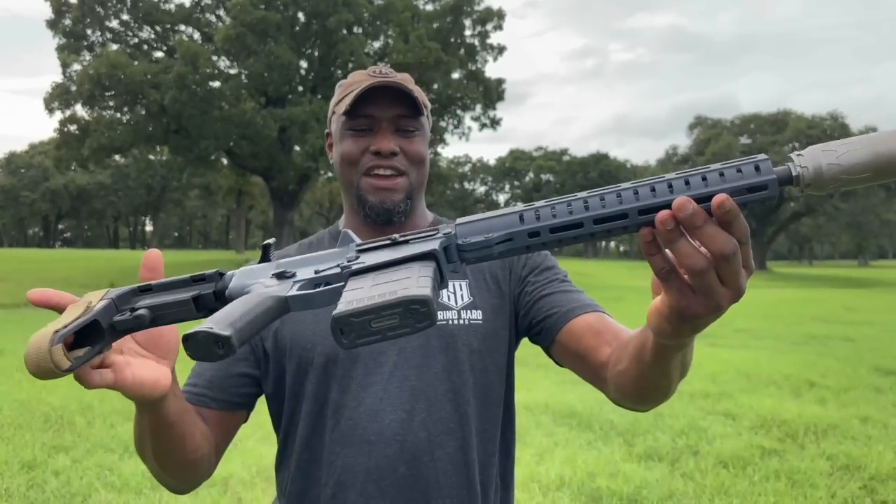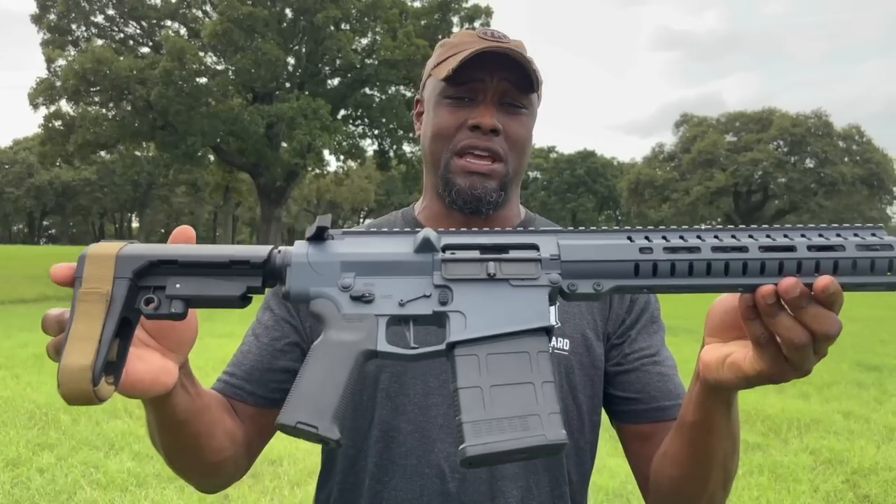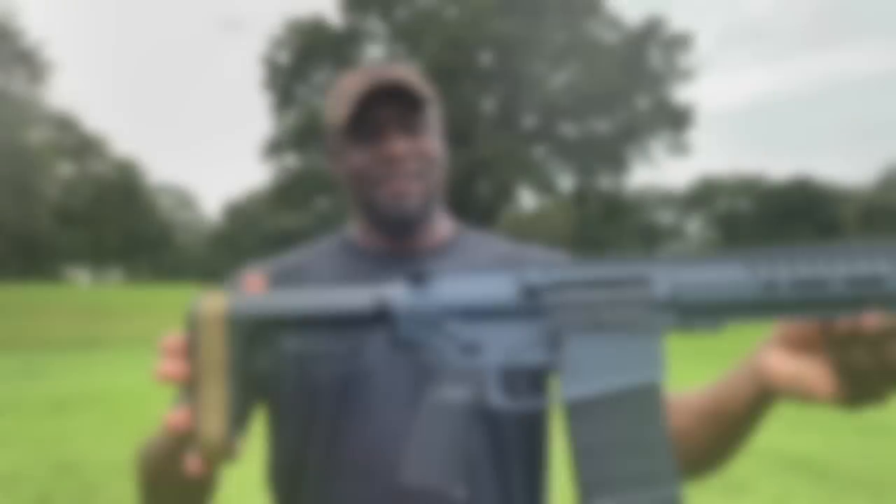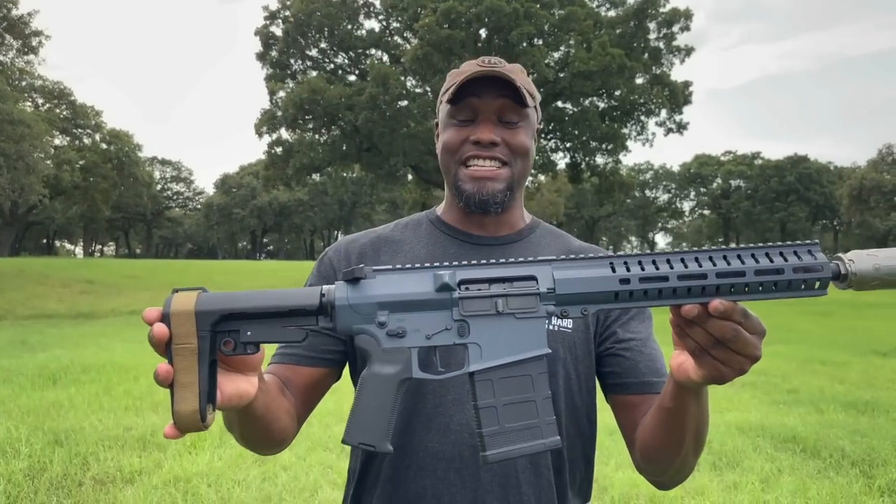What we have here is the CMMG Banshee. This is their MK3 200 and 308. And guys, I'm telling you right now, it's badass. It is badass.